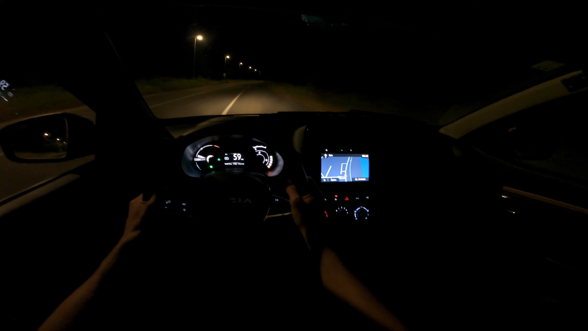Actually, now I'm driving without the AC. It's actually fine, but I'm just gonna turn it on. I'll switch the AC off, doesn't matter. I just need some air circulating through the cabin.